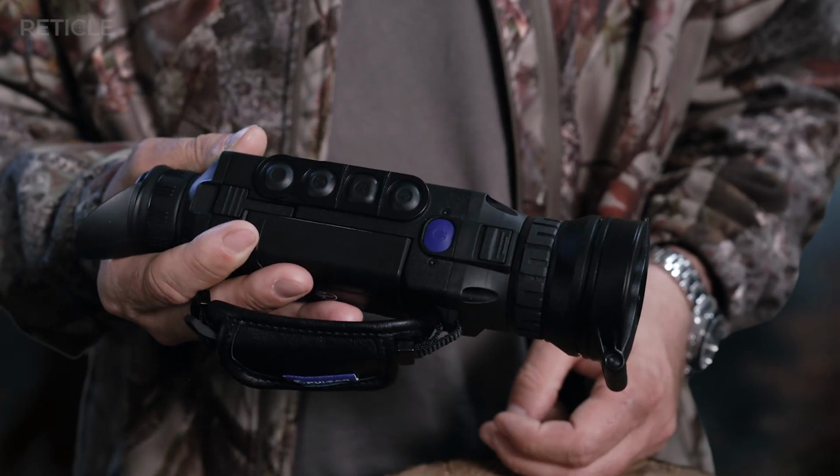Back to the positives. The build quality is fantastic. It's got a solid metal housing, and as a cameraman, I really like the hand strap. So you can slip your hand in, and even if you just hang it down, you can't just drop it, that's a big win. The housing is super well made.